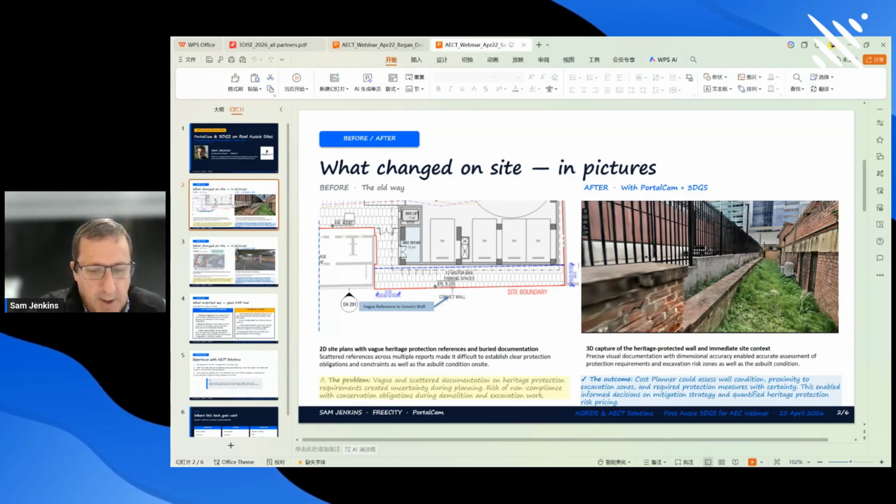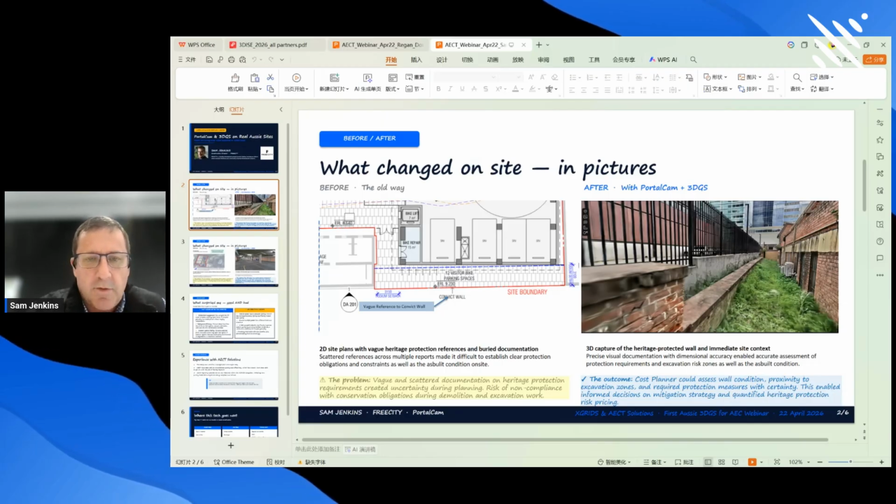There's actually a heritage listed convict wall at the back of one of our developments, and the drawing on the left has got some fairly vague language about a convict wall. There's some quite significant stabilisation works that need to be done to that wall, and in the picture to the right, you can see the wall, and the building that needs to be demolished on the right hand side. One of the beneficial use cases around this was our cost planner, who doesn't generally get to site very often, or if they do, they're out taking a bunch of two-dimensional photos, and then it all gets lost.